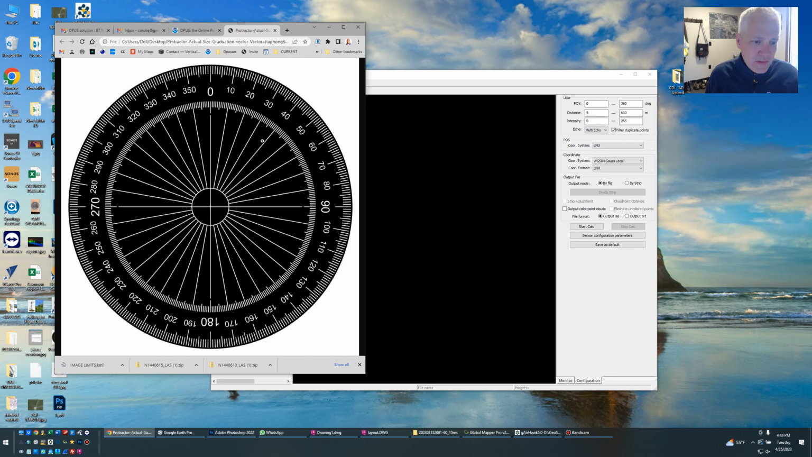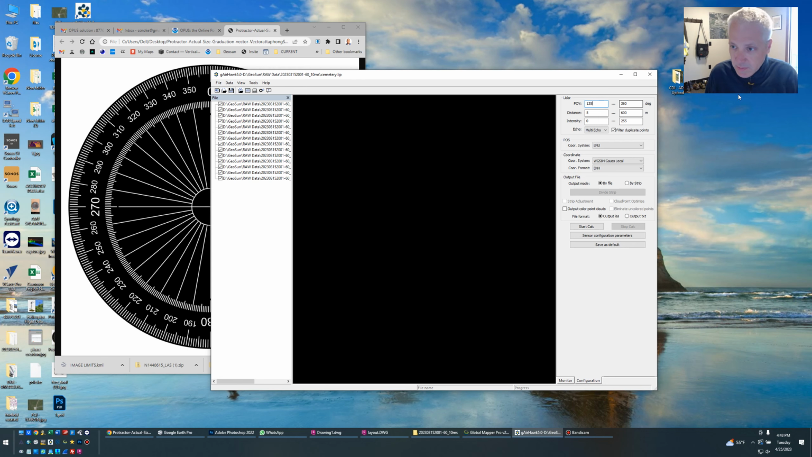When the drone is flying, you want a swath width that covers about 90 degrees, from about 135 to 225 is the magic number. You could process the whole data, but you're going to get stuff up in the air, maybe birds. So I always just set this to 135 by 225.